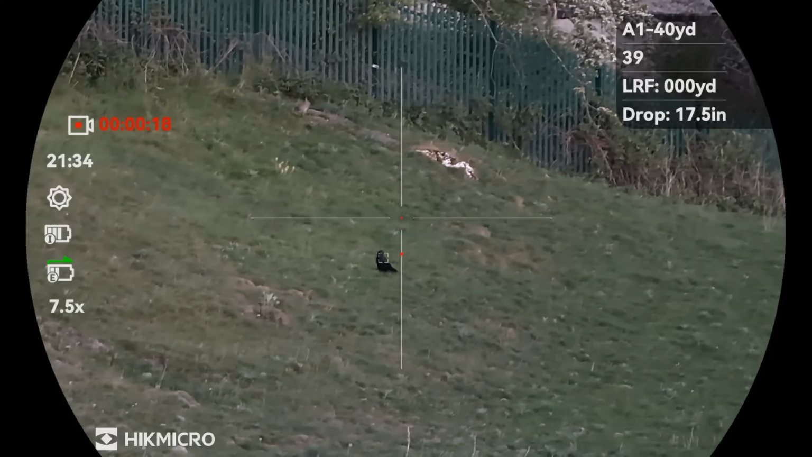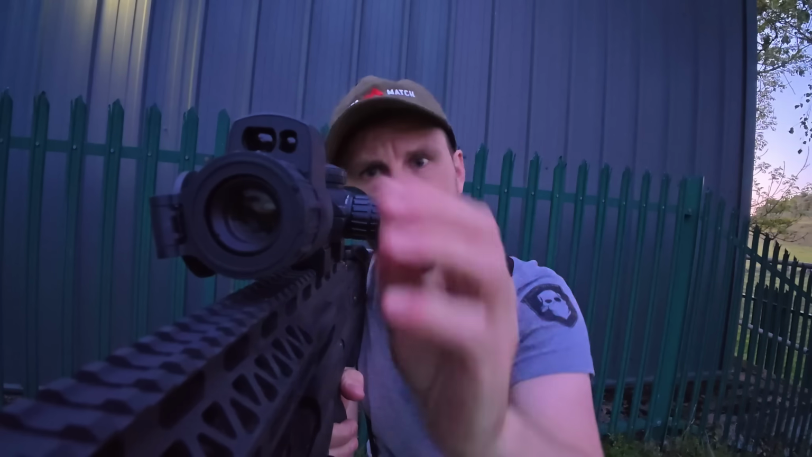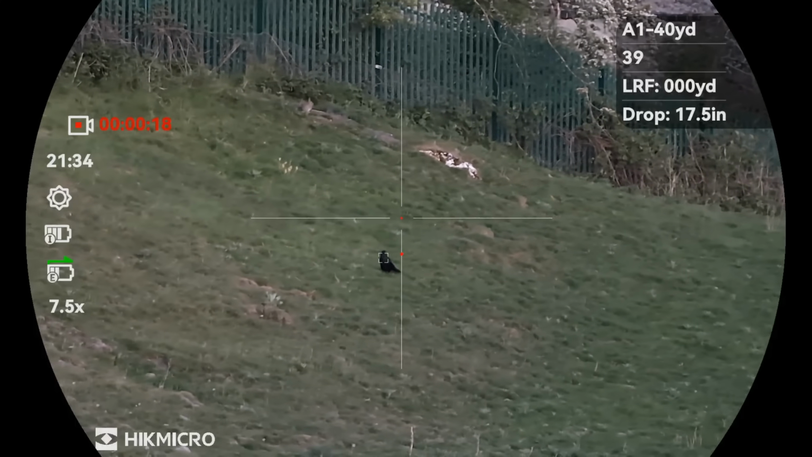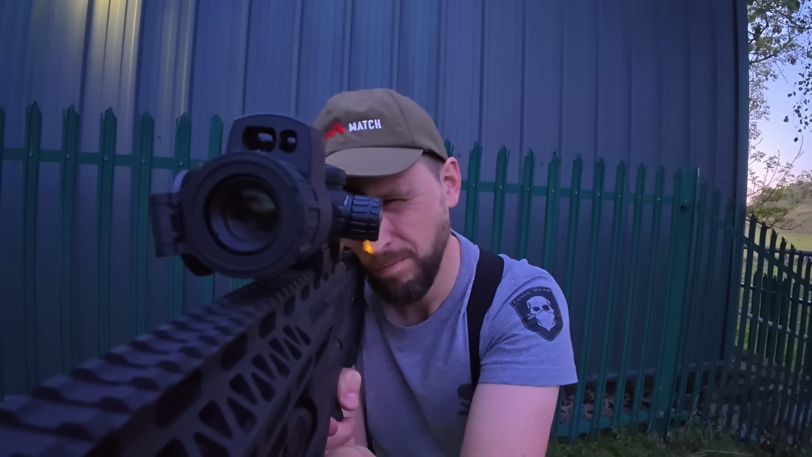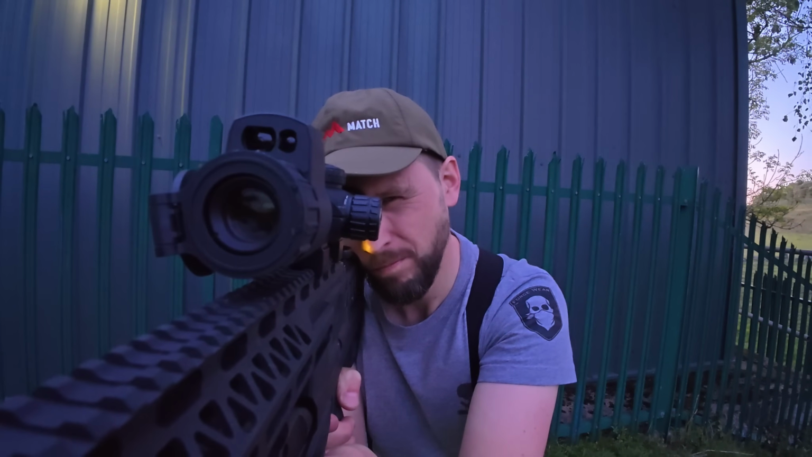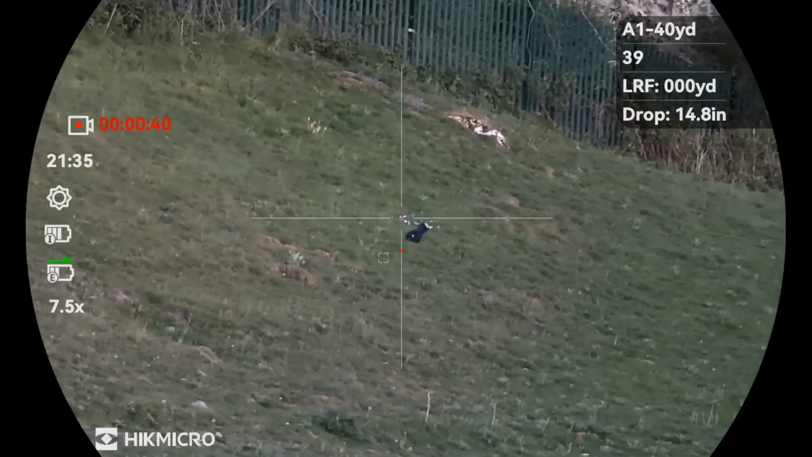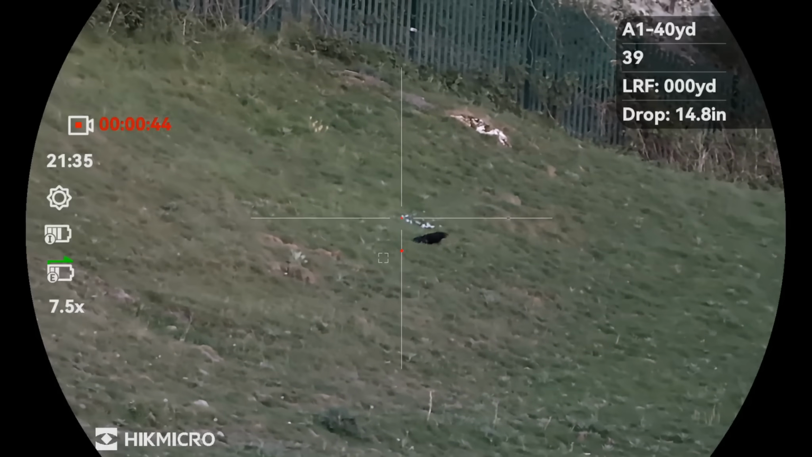That's different. We've got a crow. See what distance it's at. 114 yards. Well, that looked absolutely devastating.